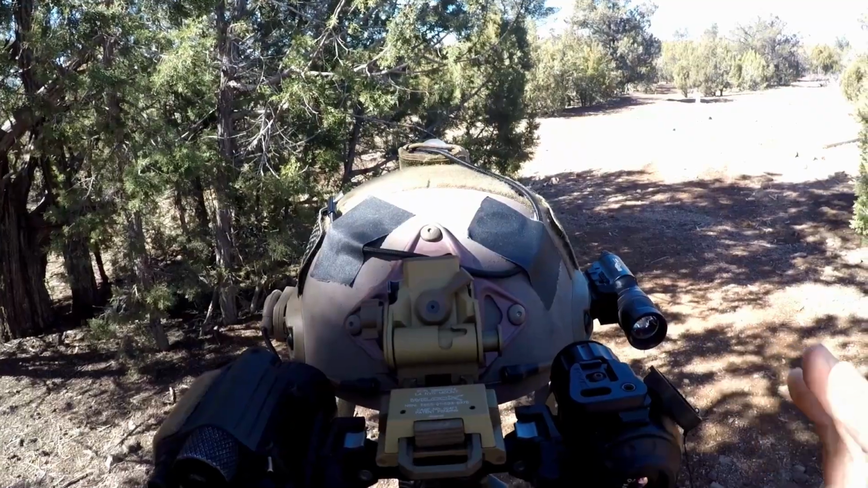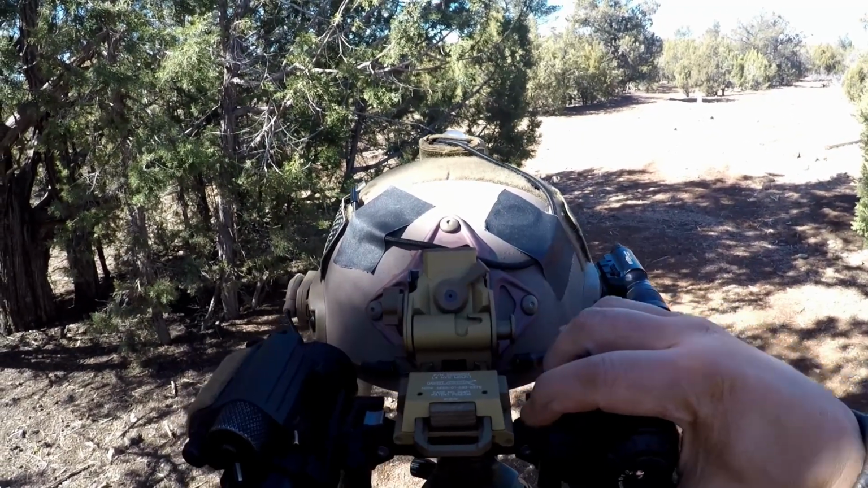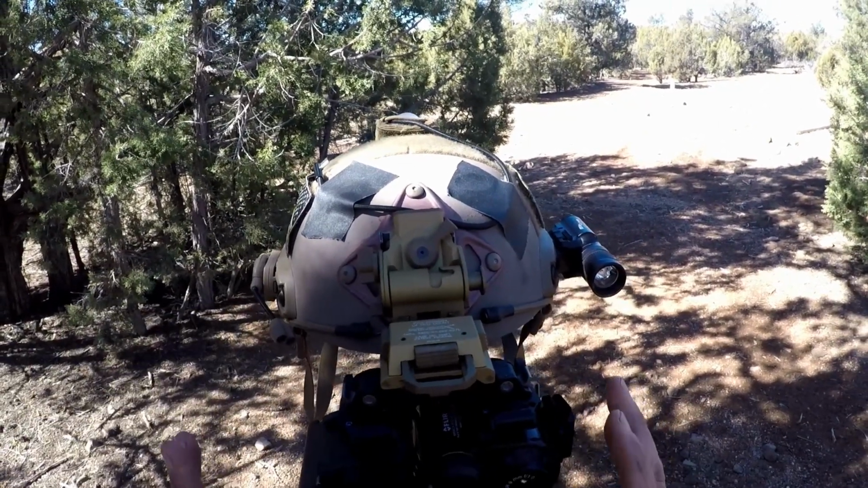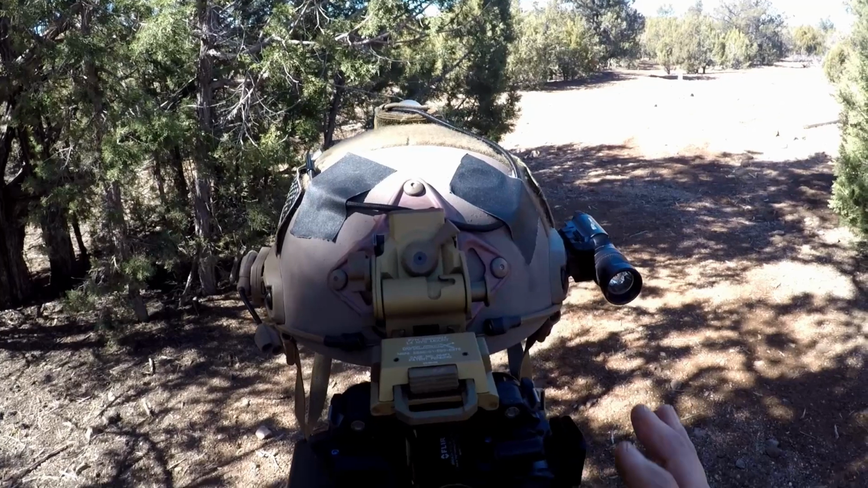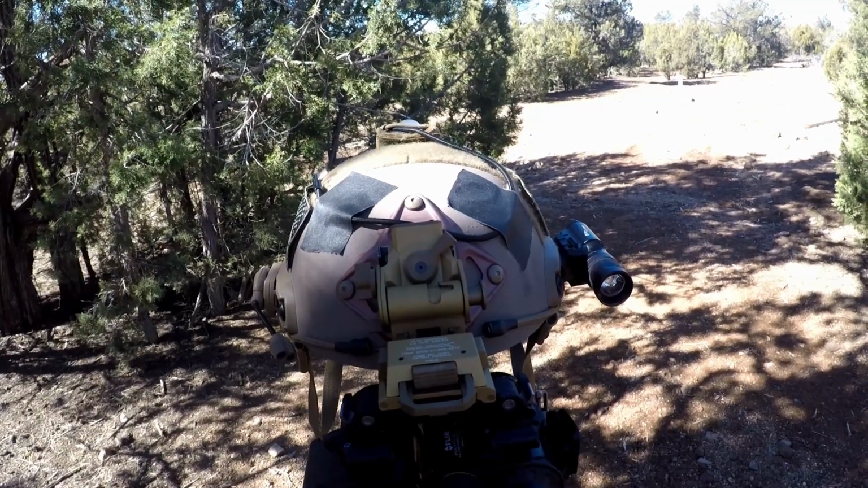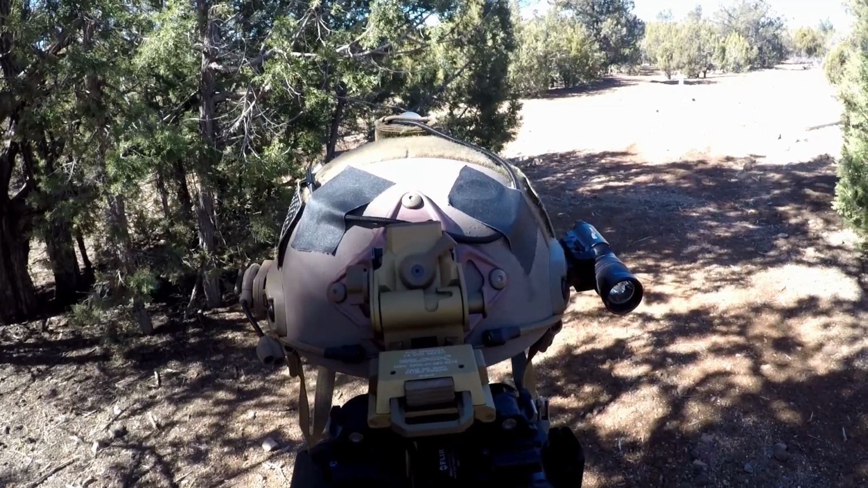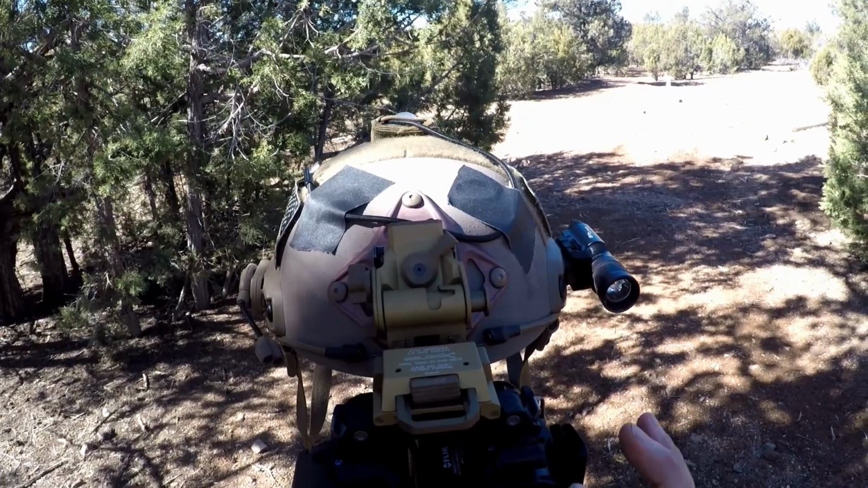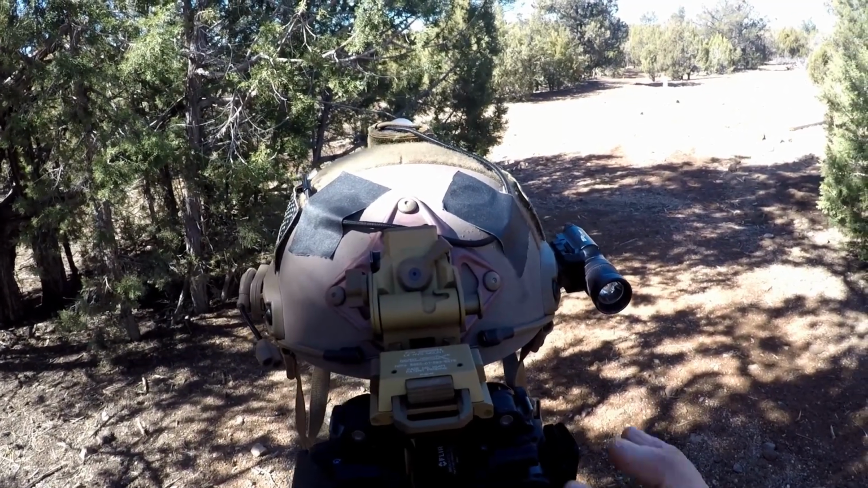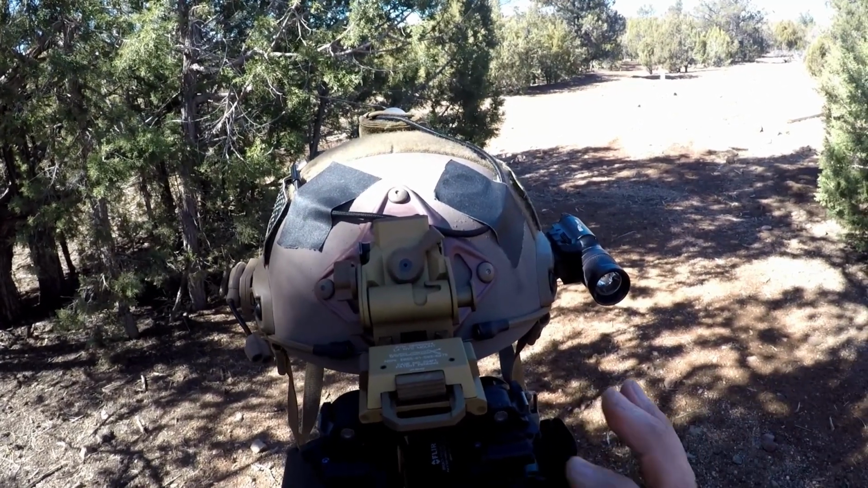So basically, what I've learned with this is that I can run it together with the PVS-14. And in this particular configuration, with exactly how it's mounted, with the battery compartment over here and the buttons facing this way, and with the FLIR Breach's brightness turned down to a very low setting, sometimes the very lowest setting, and then using the outdoor alert mode with the white phosphor device, the thermal image for me ghosts out. And I don't even really see it.